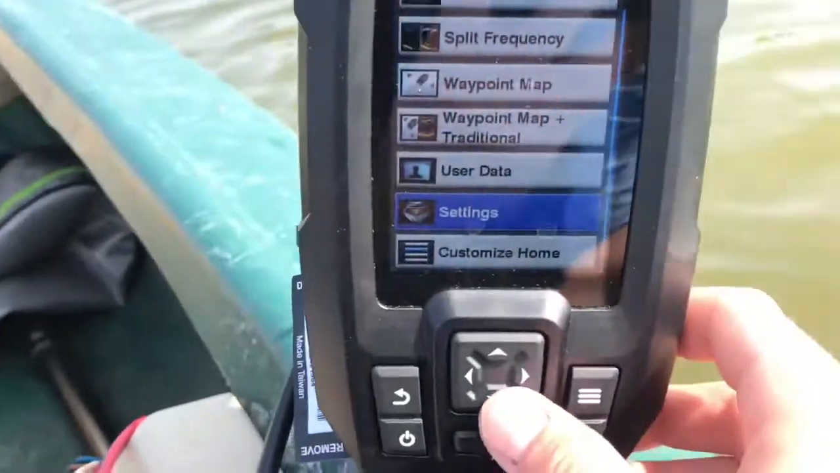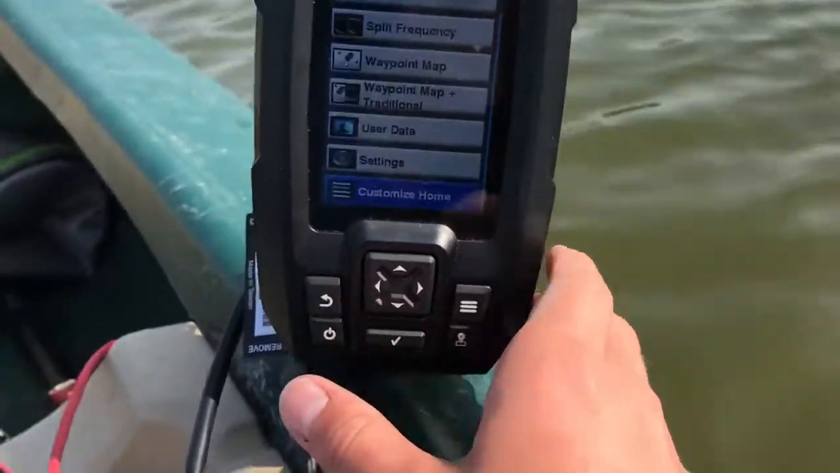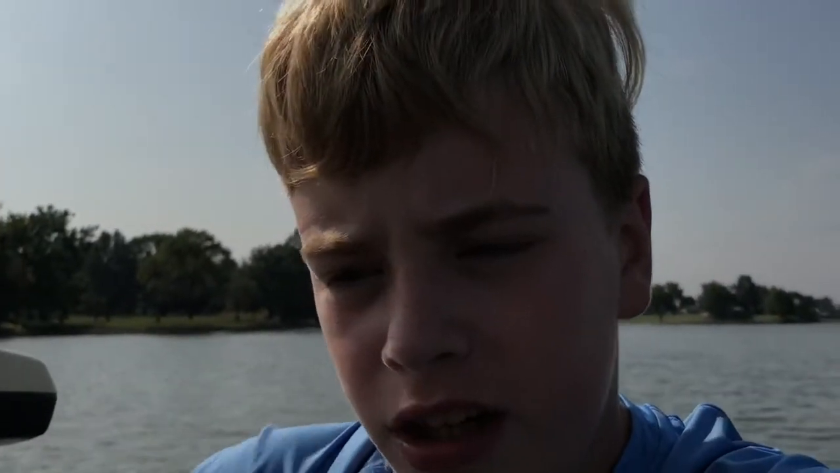So that's pretty much it for the settings that I have to go over. Customize home, just rearrange, add, remove, which is nice if you want to change your settings on the fish finder, but I wouldn't do it because I just use the traditional, and that's pretty much all I look at. So that's kind of a boring video for you guys, but I like to do informational ones, talking about what we use. I just wanted to tell you guys how to set it up and help you catch fish on the water.